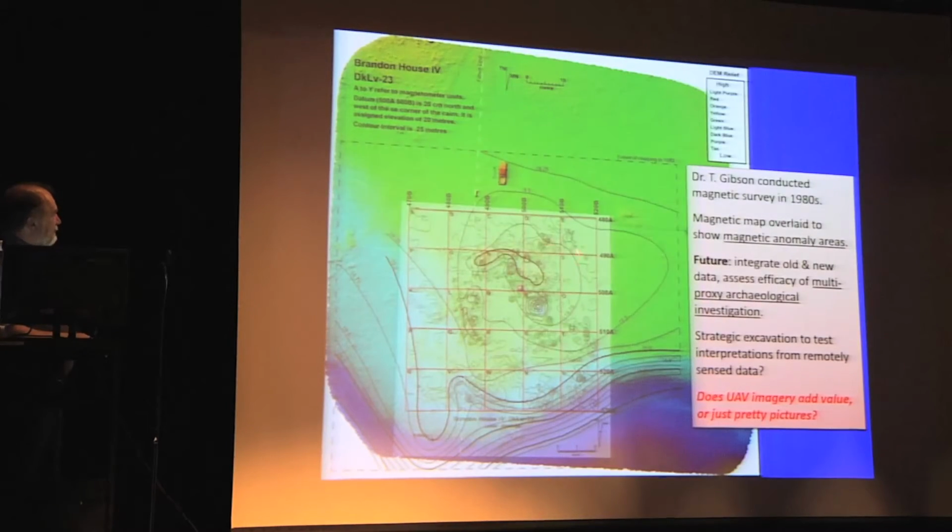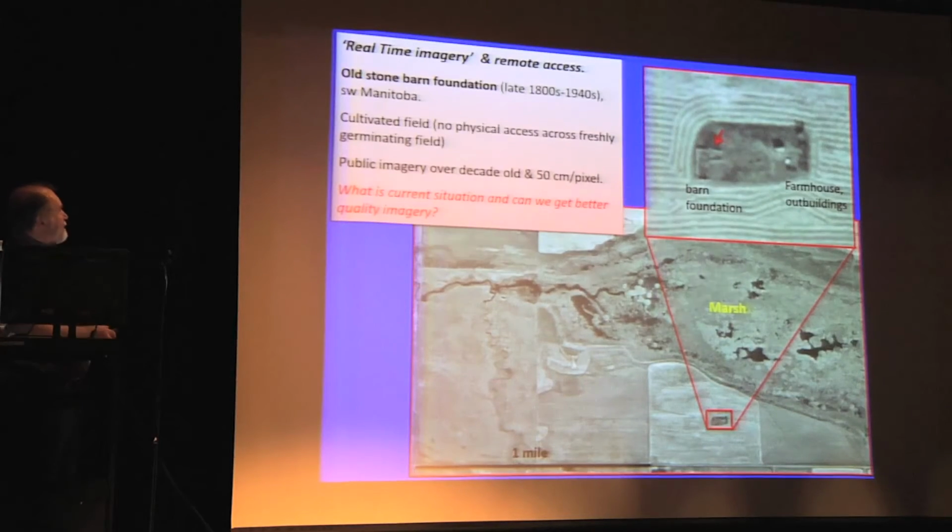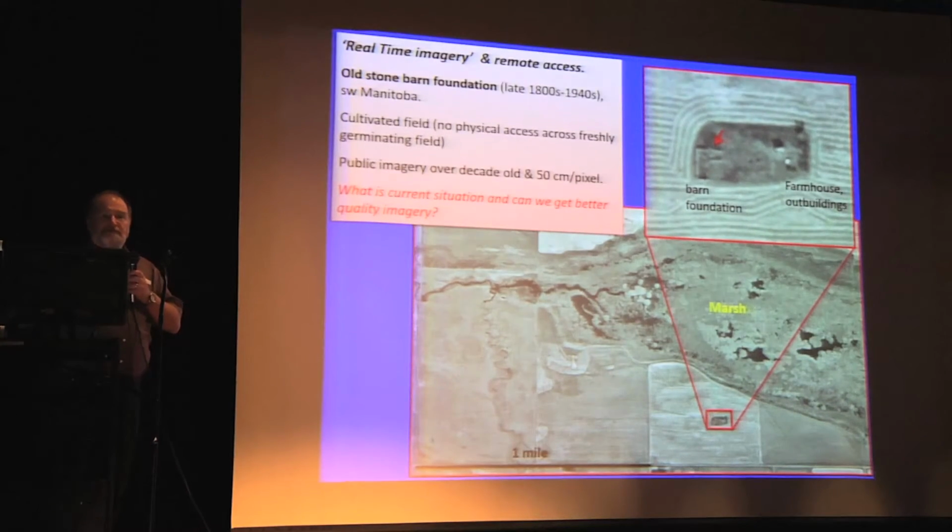And of course, here's the magnetic data imposed on top of that. Looks pretty promising. Now, another thing that occurred to me was that instead of having to use old data that's 10, 20 years out of date and really coarse resolution, does the drone provide us with an opportunity to collect real-time imagery? So this is an old stone barn foundation out in the middle of a cultivated field.